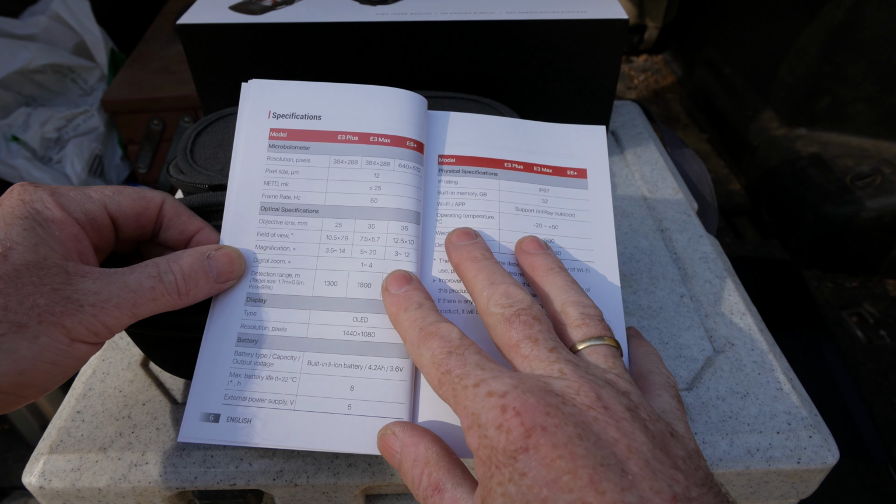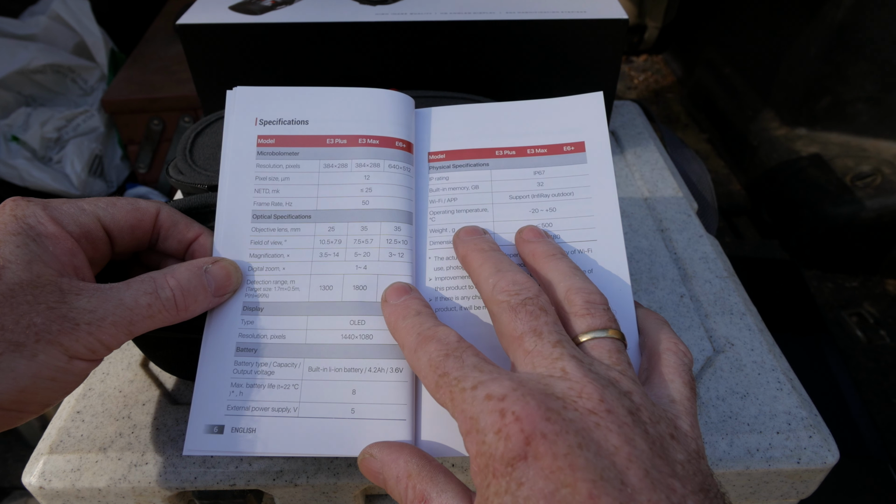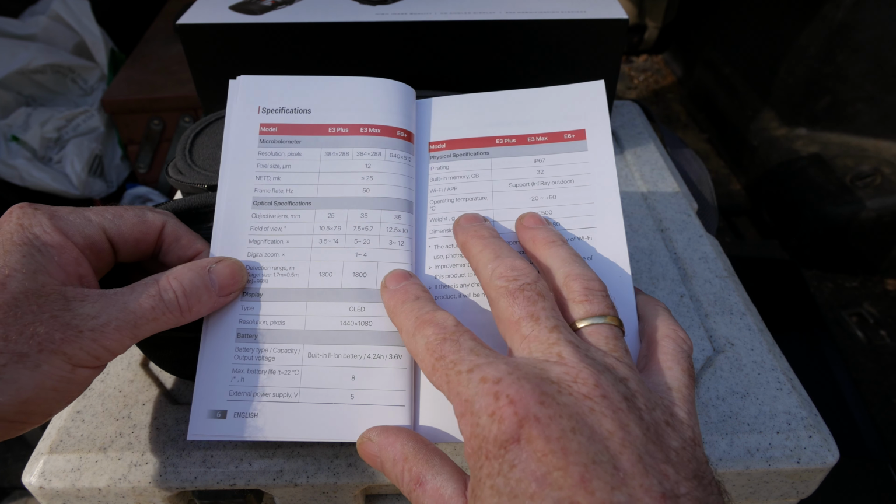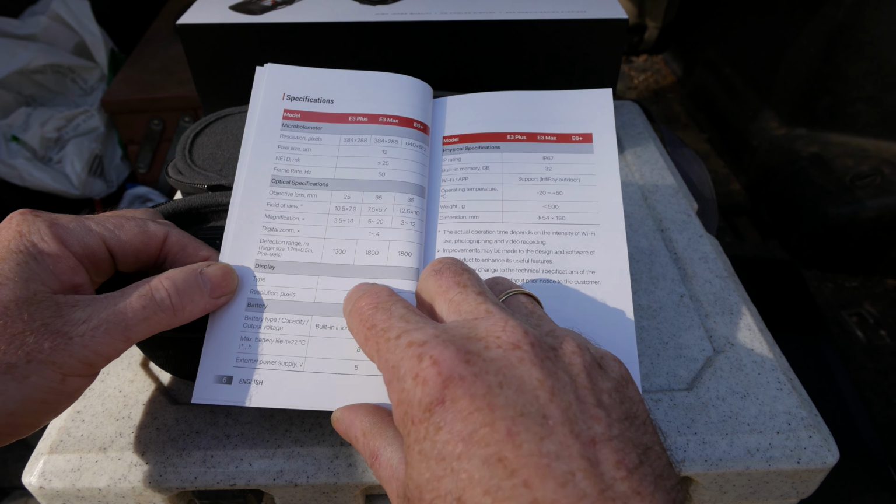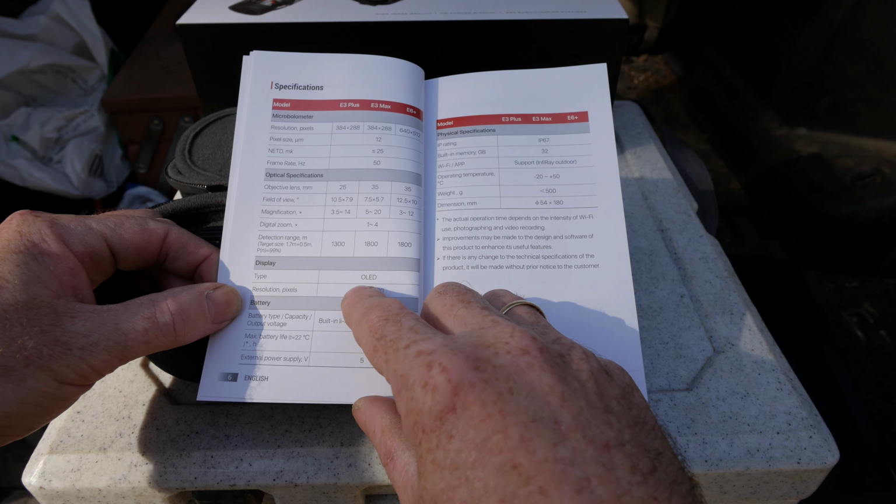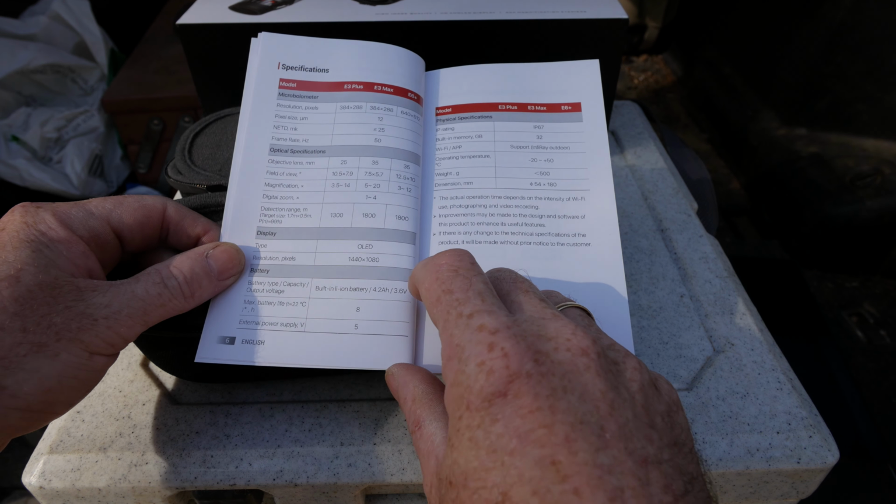So it's a 384 by 288 sensor. Pixel size is 12, the NETD is sub 25. That's important. It has a base mag of 3.5. And it's got digital zoom in here, 1 to 4. Detection range for a human sized target is 1300 metres. The display type, this one's important too because it's a really nice display. It's an OLED 1440 by 1080.